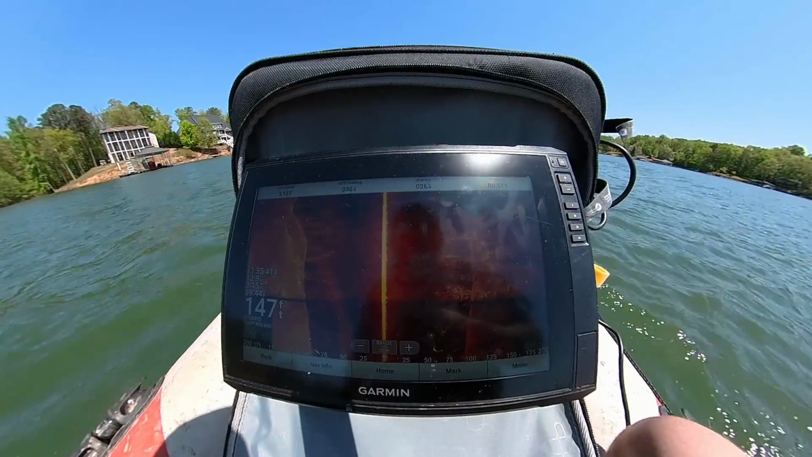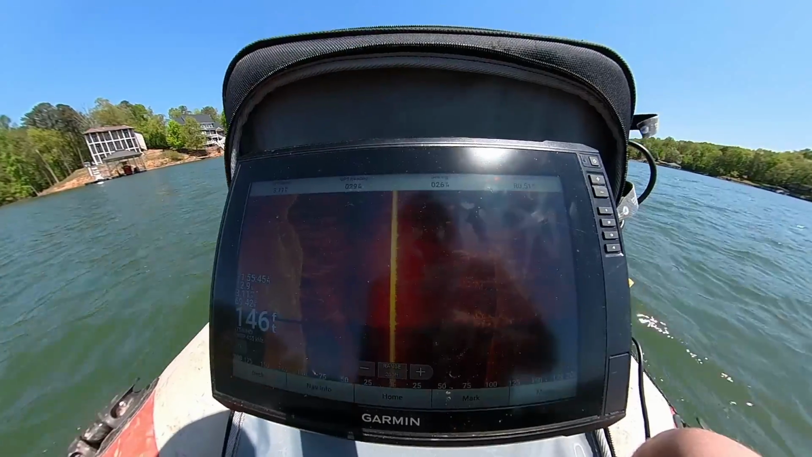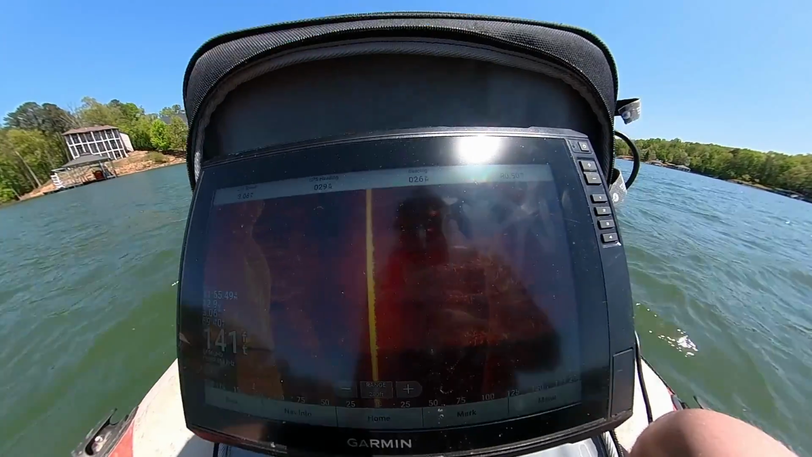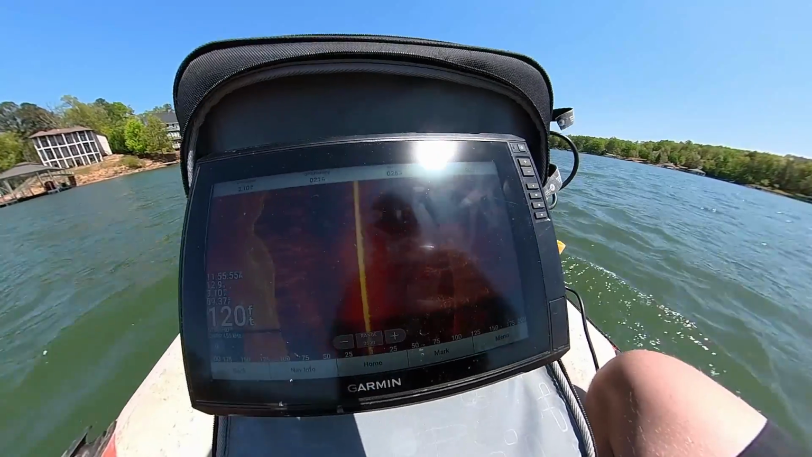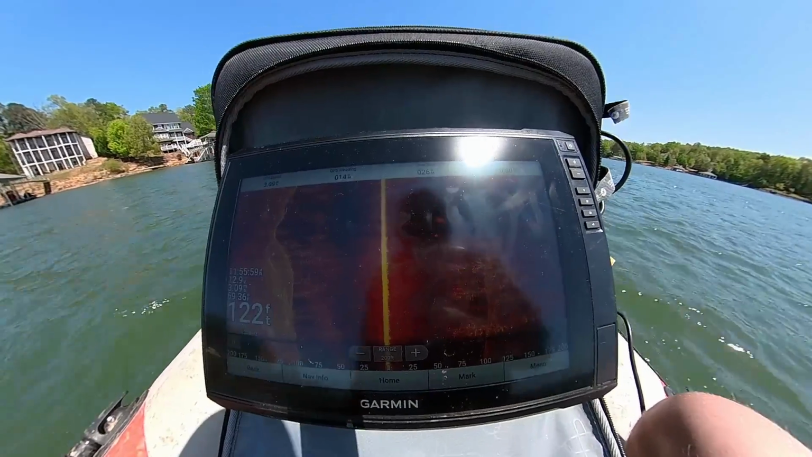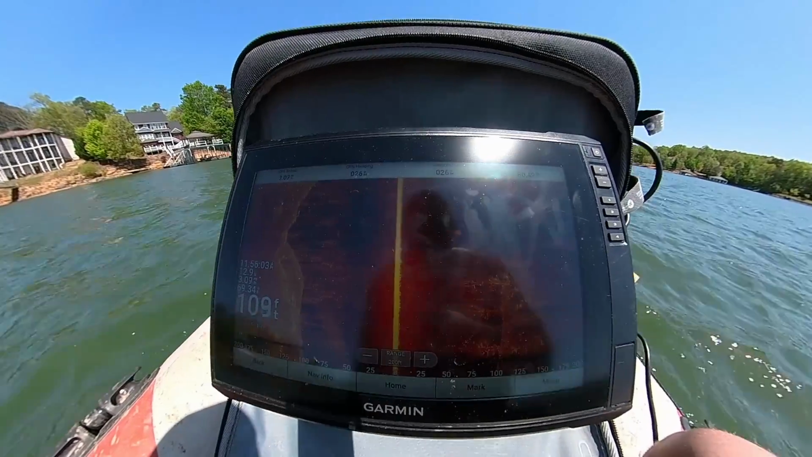So check this out. We're at 147 feet. I changed the frequency and moved it all the way up to shooting 200 feet each side. And obviously I don't think I'd be able to make out a car, but look, there is literally a buried forest down there. You can just see the trees light up everywhere. And we're at 120 feet right now, so you can imagine how tall these trees are underwater. That's a little underwater forest.